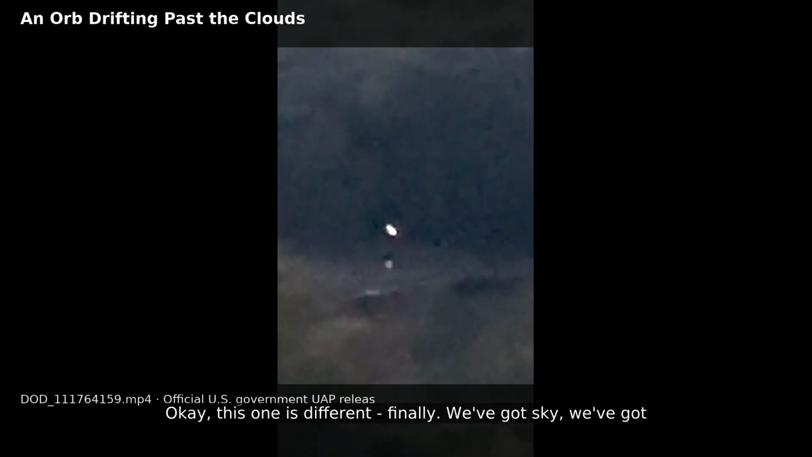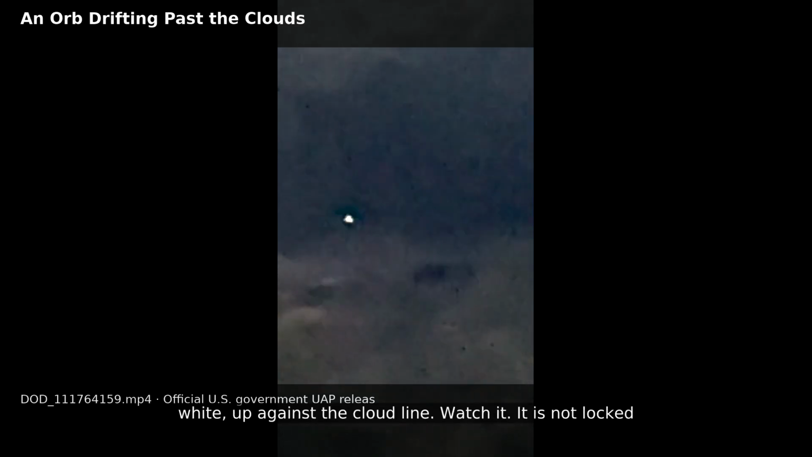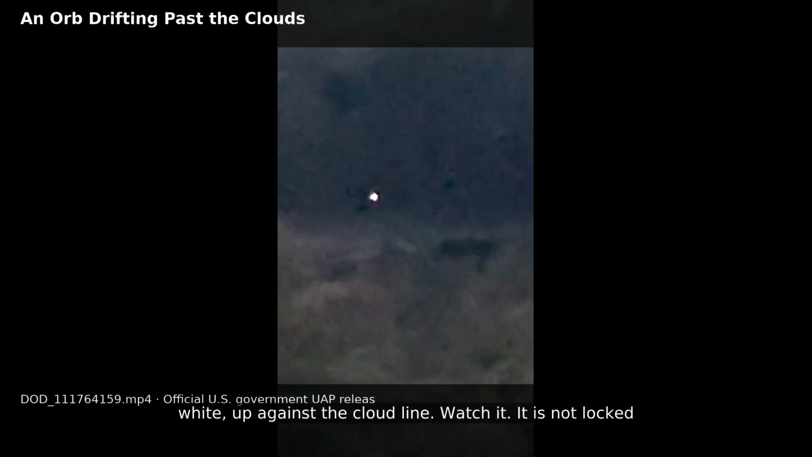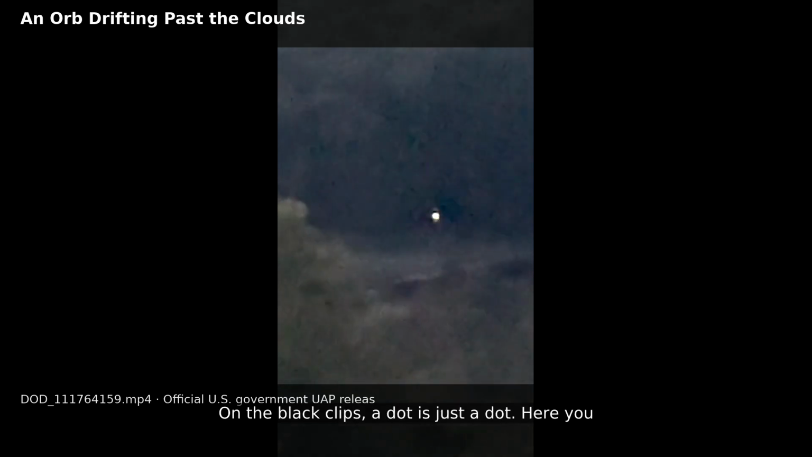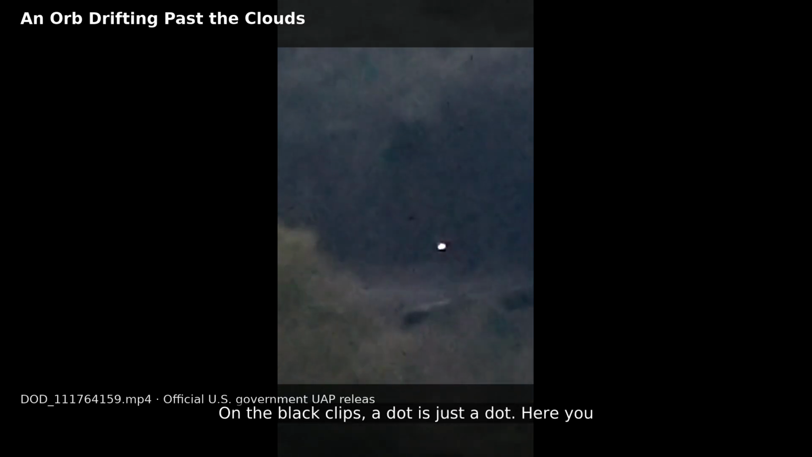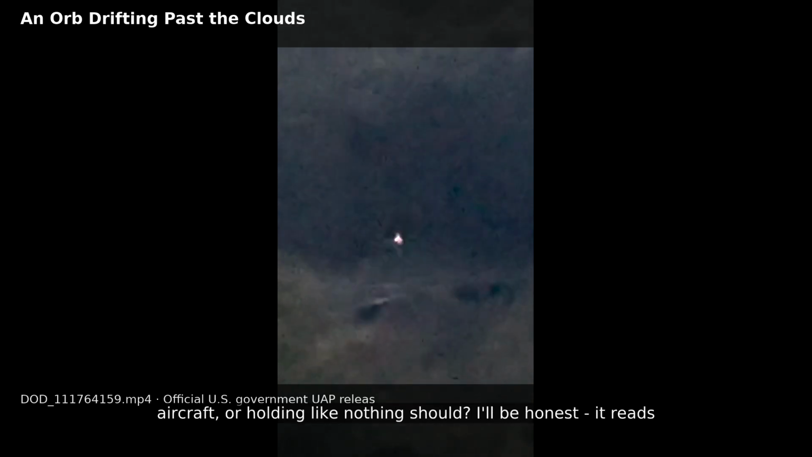Okay, this one is different. Finally, we've got sky, we've got clouds, we've got dark ground underneath, reference points, and there, bright white, up against the cloud line. Watch it. It is not locked to the terrain. It is moving relative to those clouds. That matters. On the black clips, a dot is just a dot. Here you can actually ask, is it drifting like a balloon, gliding like an aircraft, or holding like nothing should?